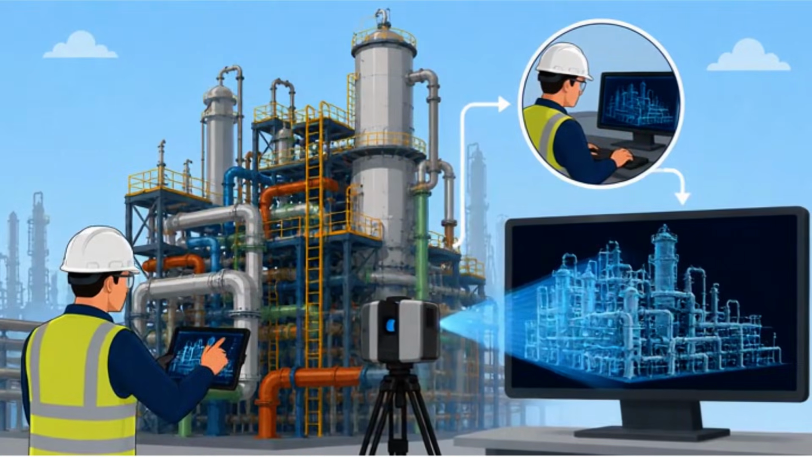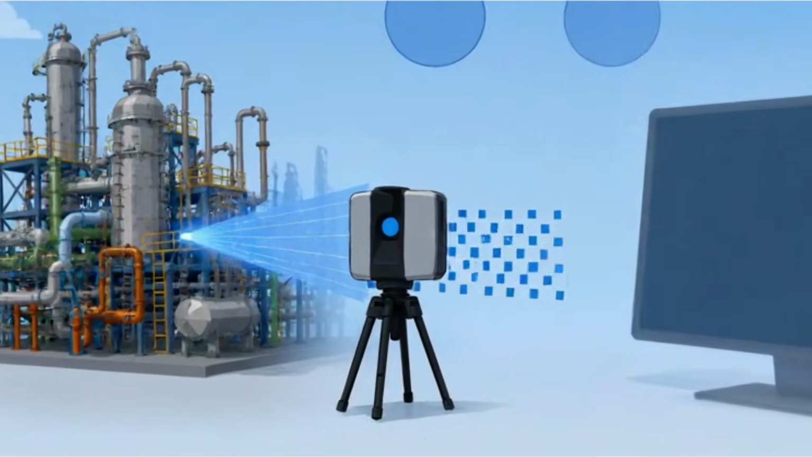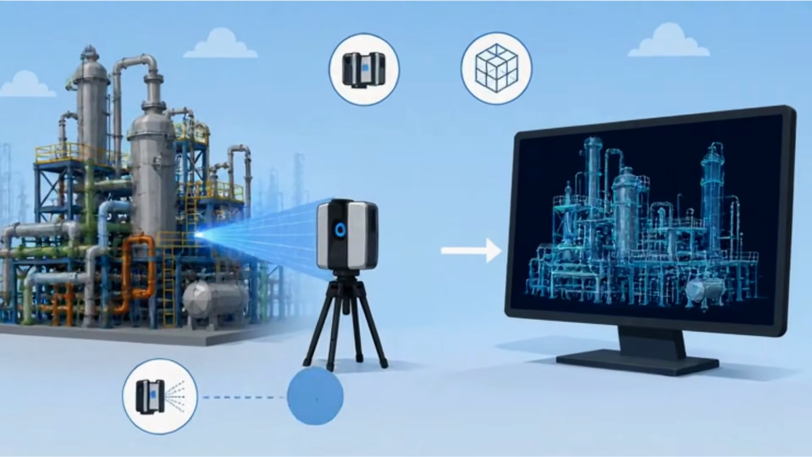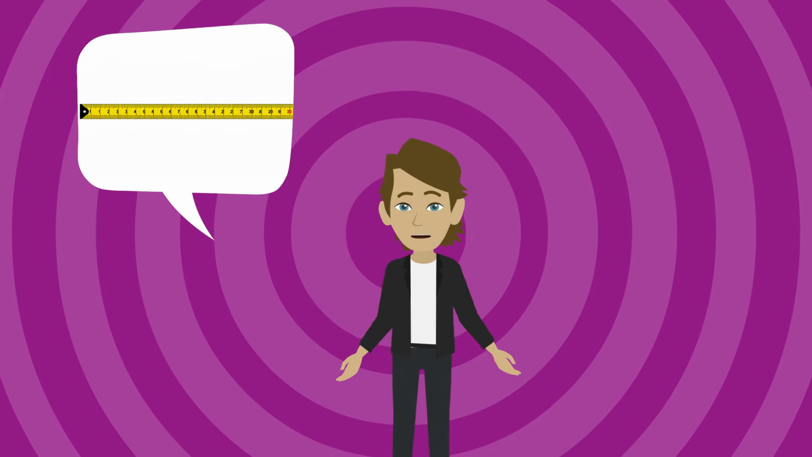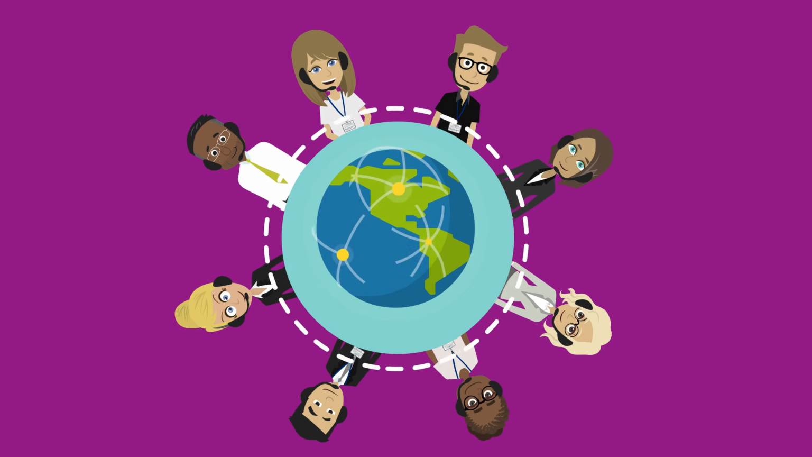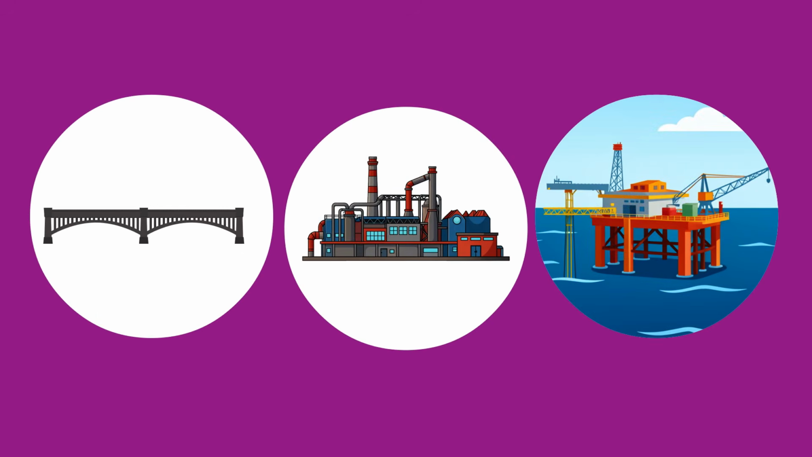That is exactly the kind of problem reality capture was built to solve. Reality capture is the process of scanning a physical environment and turning it into an accurate 3D model. One that holds the real dimensions and geometry of that space. You can take measurements from it, plan work against it, and share it with teams anywhere in the world. And the environments you can capture range from factory floors and construction sites to bridges, plants, and offshore platforms.